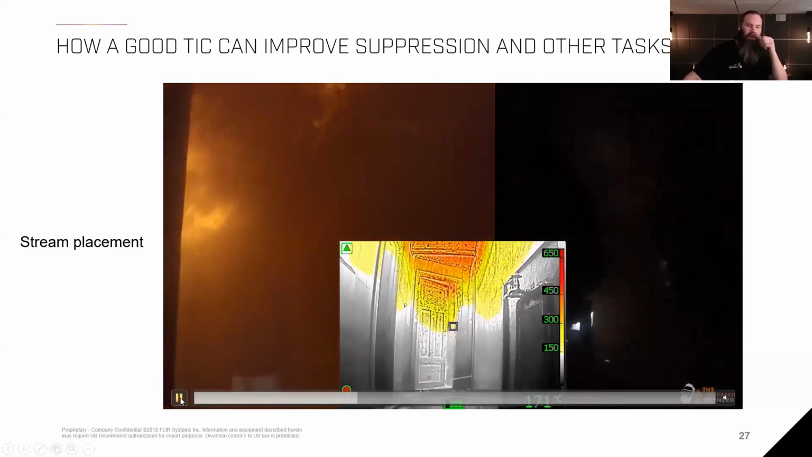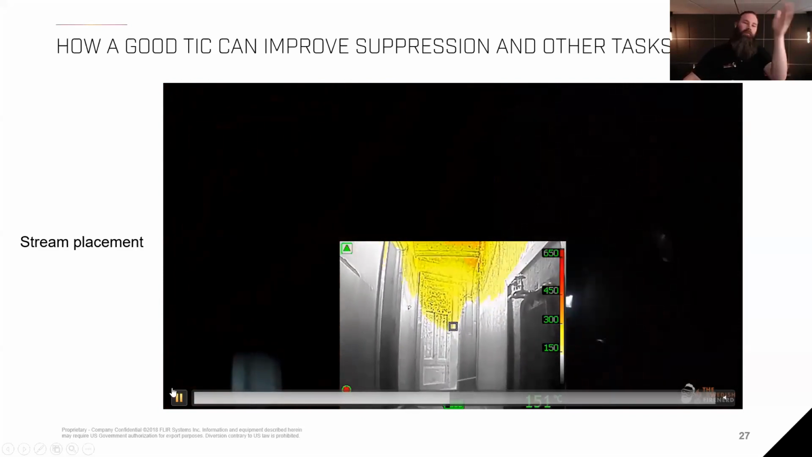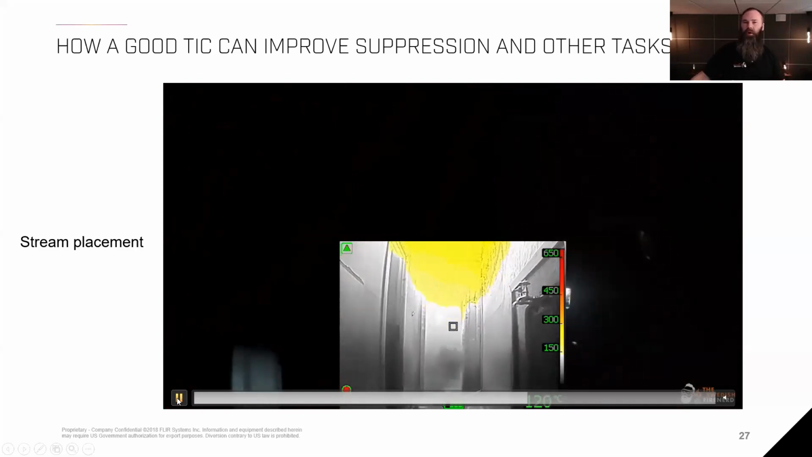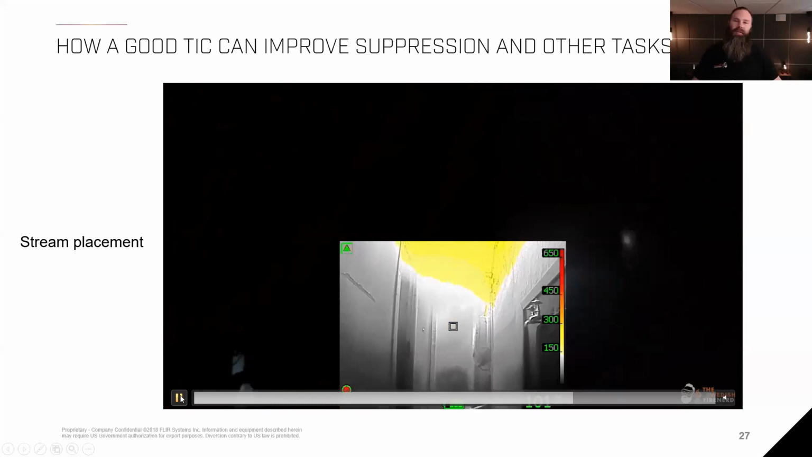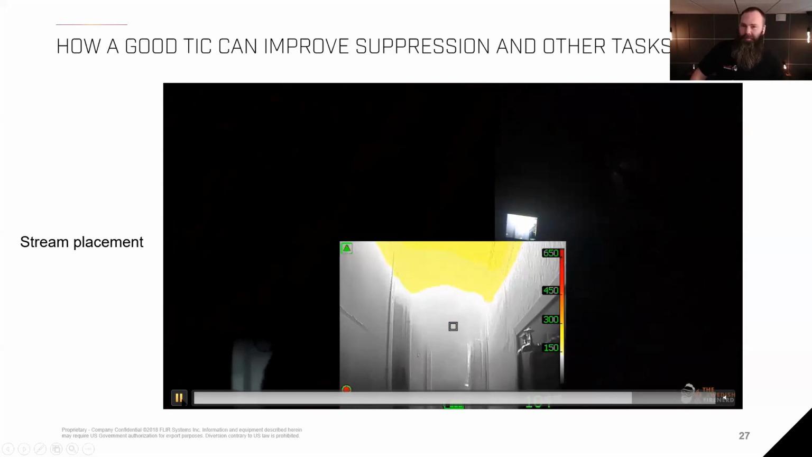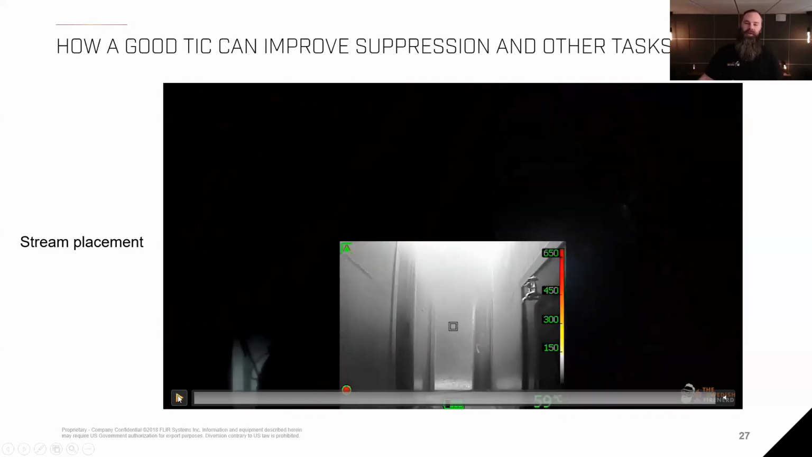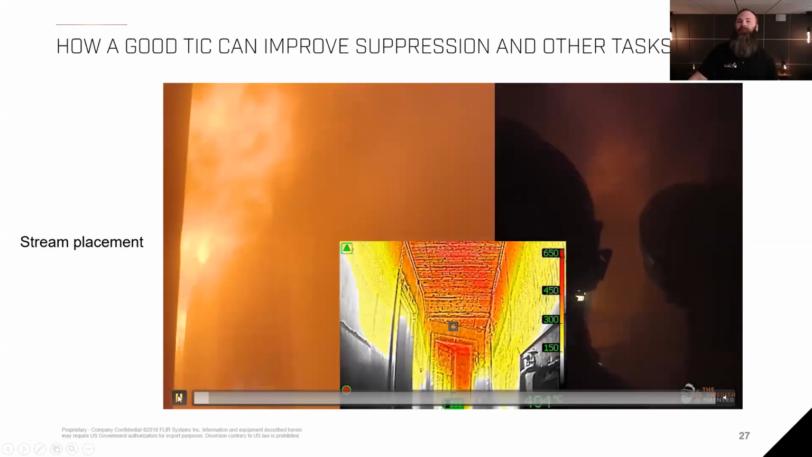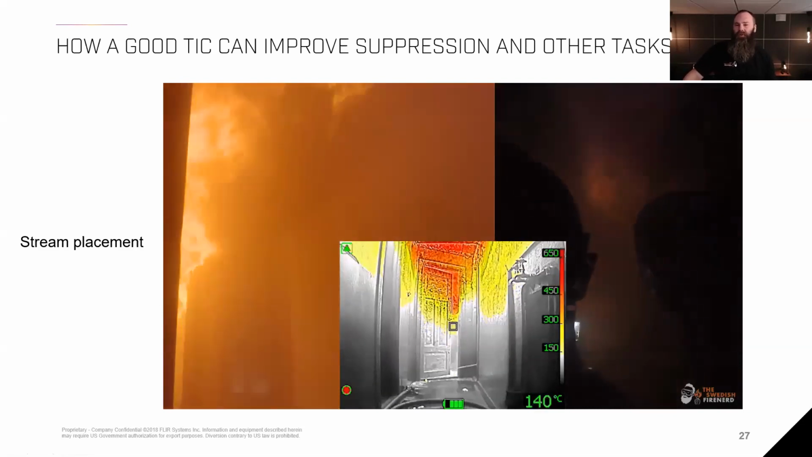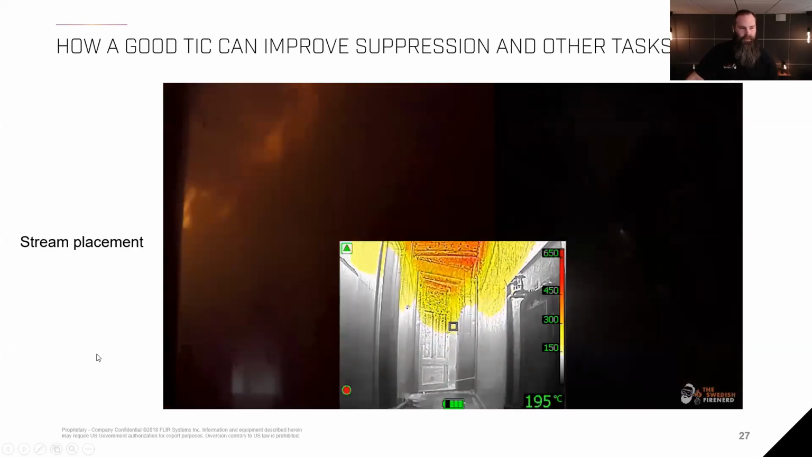But again, the ability to see where I'm going, where the heat is coming from, and actually place my stream in the ceiling, get some water on the ceiling here to get it wet, and into that fire compartment and suppress this. Otherwise I'm just guessing. I'm just spraying water everywhere. And that works too most of the time. But if I want to be surgical and, for instance, limit water damage, the ability to place enough water in the right place is an awesome ability. So simply by doing that, it is a game changer. Right. Okay, thank you for that one.